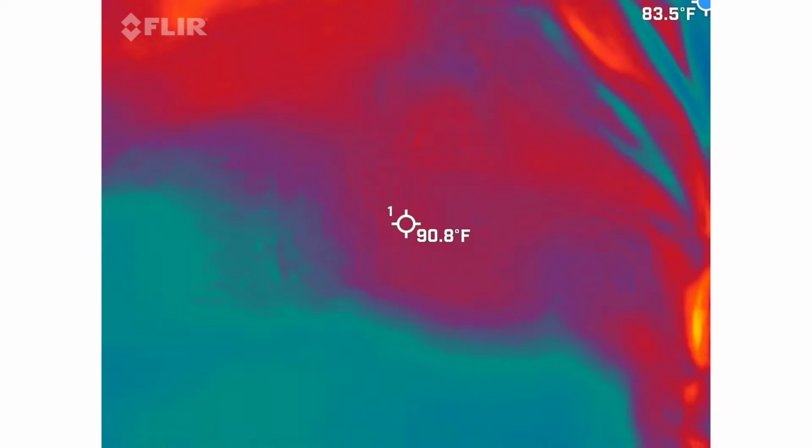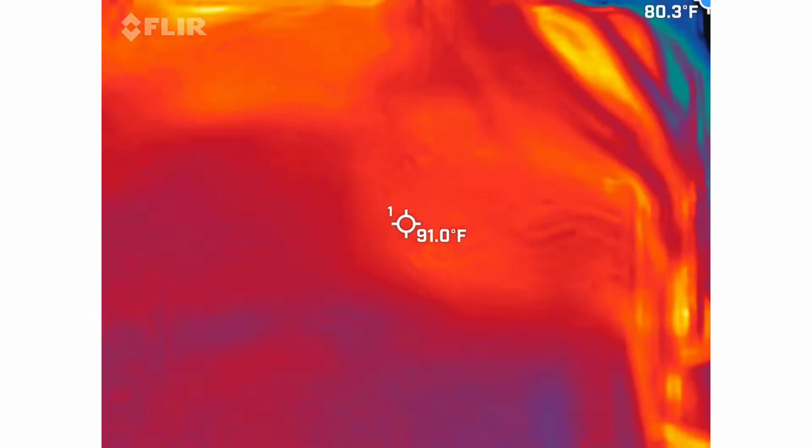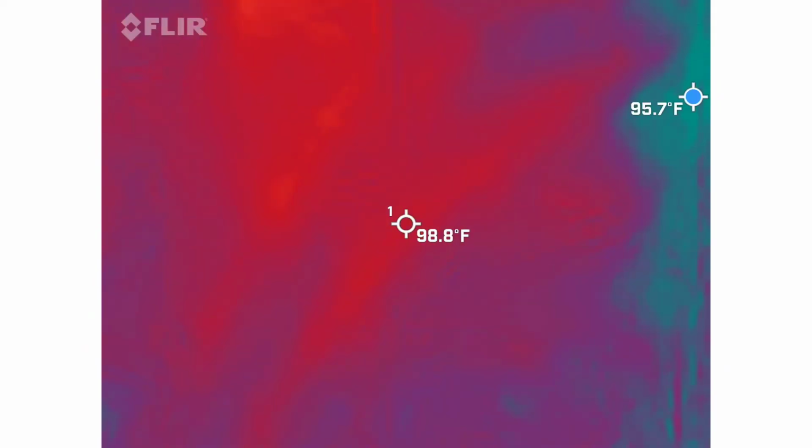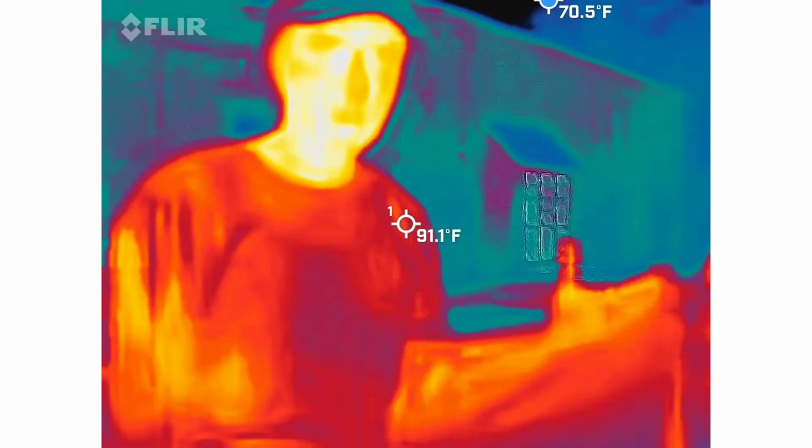So even in real time, sometimes it can be difficult to actually see things, especially since we don't want to stop the recording and go back and double check. We want to keep moving on. So you're going to hold that horizontal all night long. You can treat it just like a cell phone. It is a construction phone, so it can take a little bit of damage.